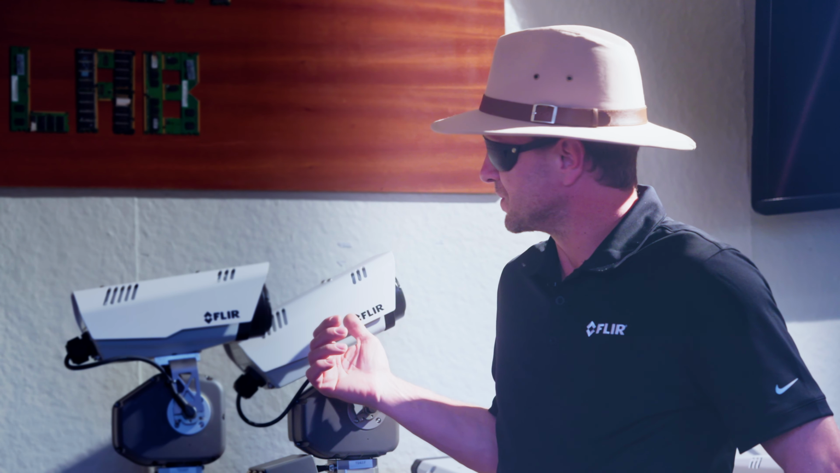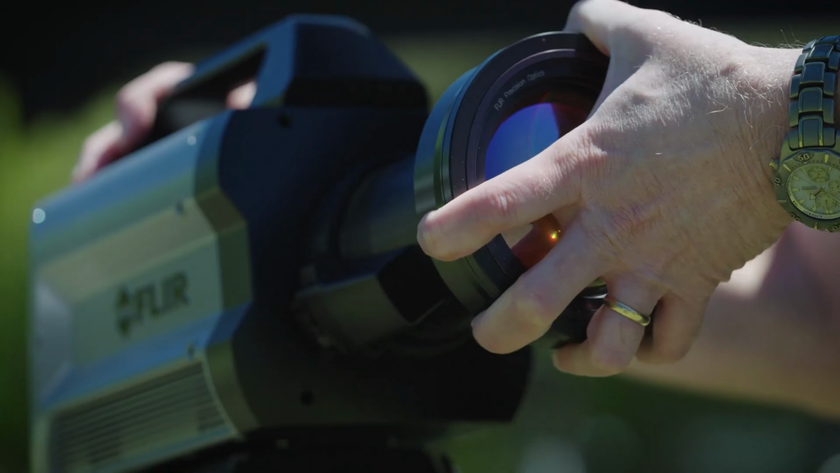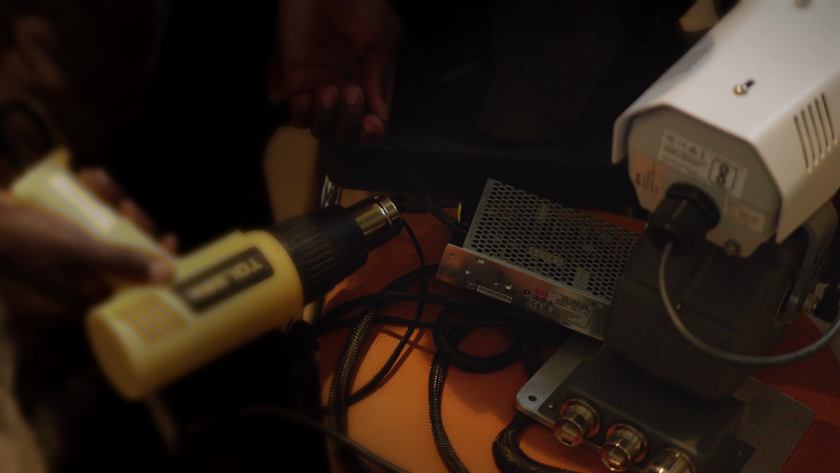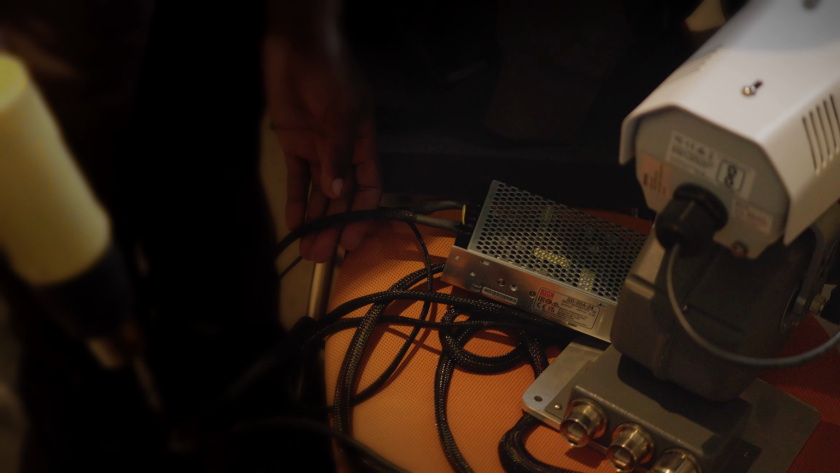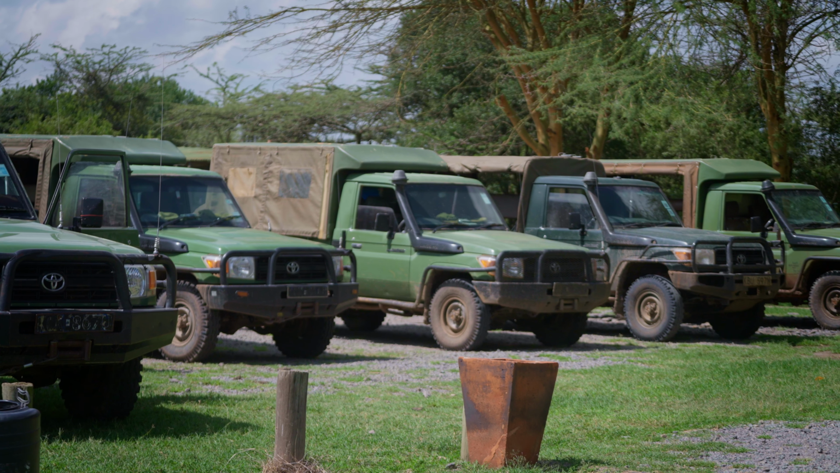My name is Sean Jepson. I am with FLIR Systems, who's the manufacturer of these cameras, pan-tilt systems. It's the largest manufacturer of infrared cameras in the world. And we are working with Olpejeta in their conservation tech lab to build these camera systems to be mounted on vehicles, ranger vehicles, that will patrol at night to protect the animals.